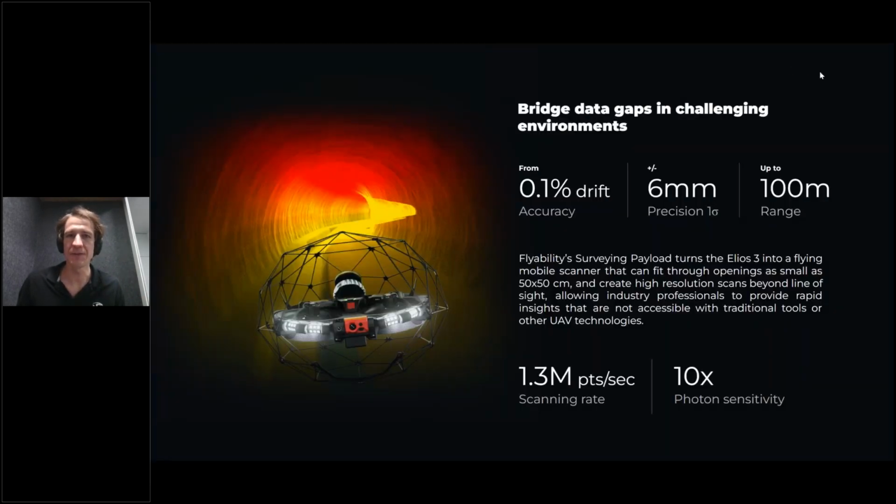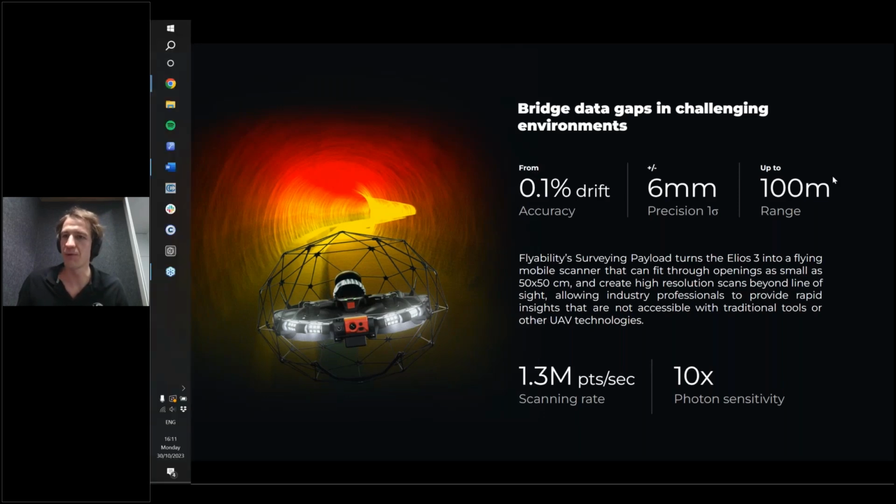In a nutshell, the features of the surveying payload are in the nominal conditions, 0.1% of drift, 6 millimeter of precision at 1 delta, up to 100-meter range. So that's when you have good reflectivity. It can be from 35 meter to 100 meter, depending on the surface reflectivity.